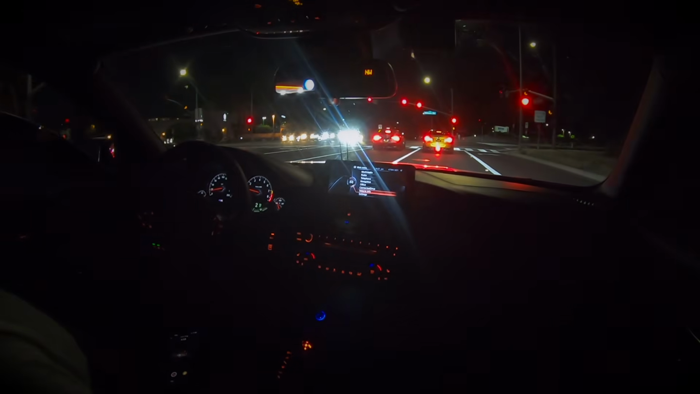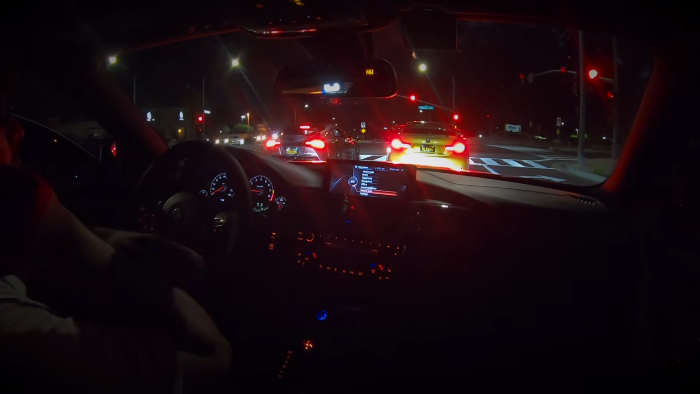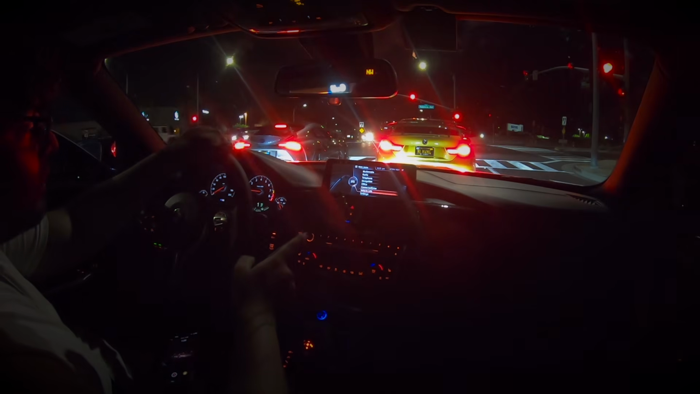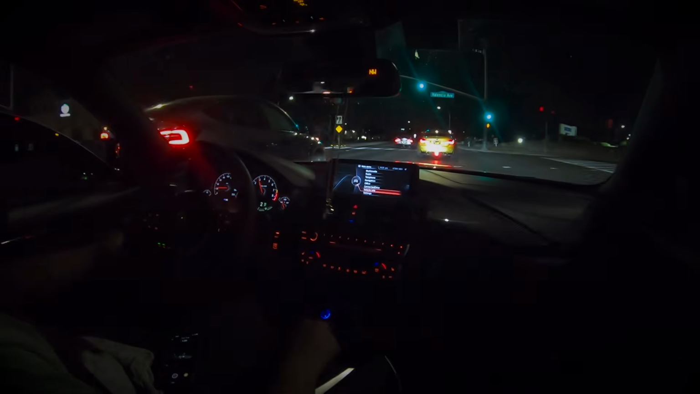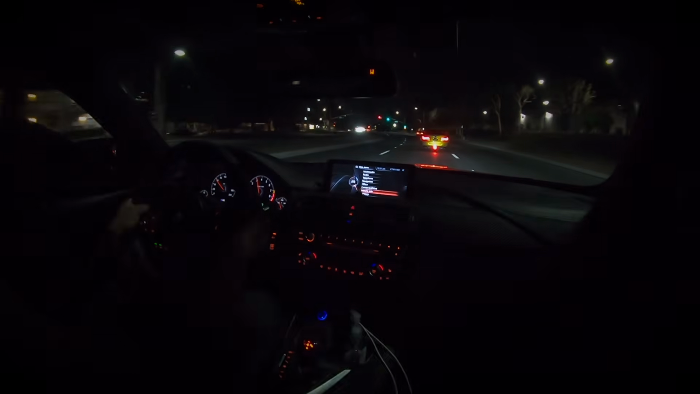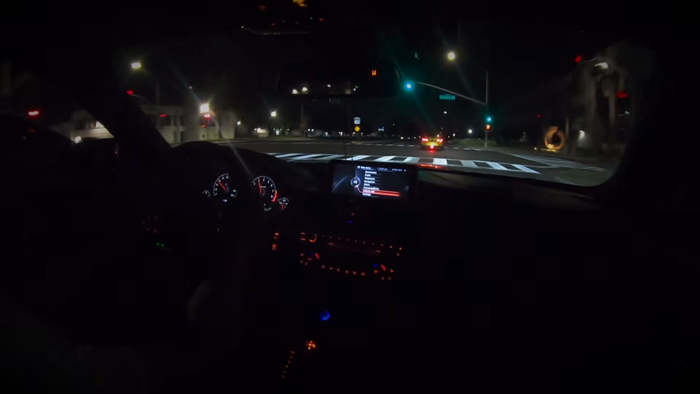Alright guys, so we're in the M4. The mods it has is downpipe, front mount intakes, KNW coilovers, exhaust, mid pipe. Other than that, oh, it also has the E50 tune, and you guys, this car is super fast. Even at fourth gear, it loses traction.